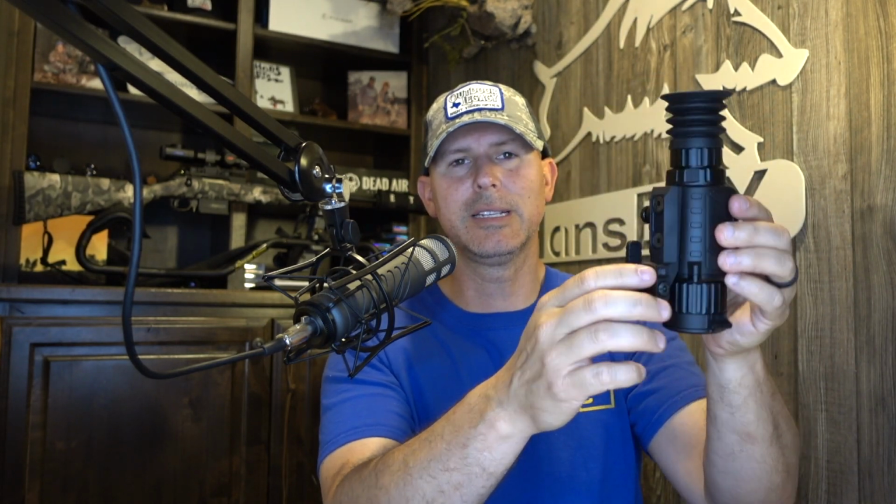The TS25 also has the focusable objective lens. That's huge for a $2,000 scope, for a $2,500 scope, to be able to focus the lens. It allows you to get the tightest, most crisp picture that you can possibly get. The eyepiece diopter focus, if you wear glasses or corrective lenses, is what's going to allow you to have the clearest picture possible. That way, you can actually use this and not have to wear glasses in some cases. And then pretty much that's it. You've got the QD, return to zero mount, quick release, one of the best mounts on the market, I think. So a great value for the money.